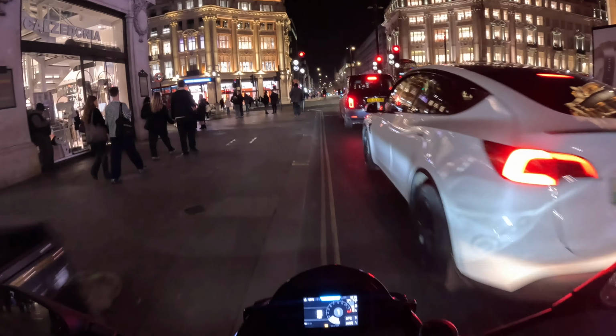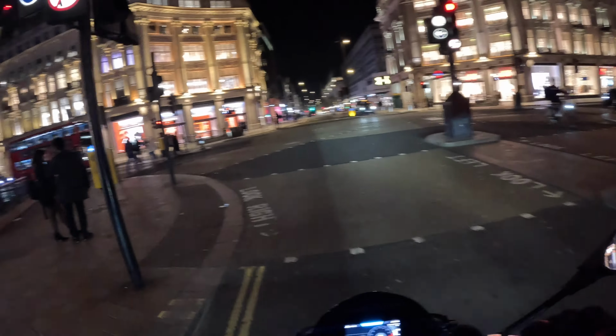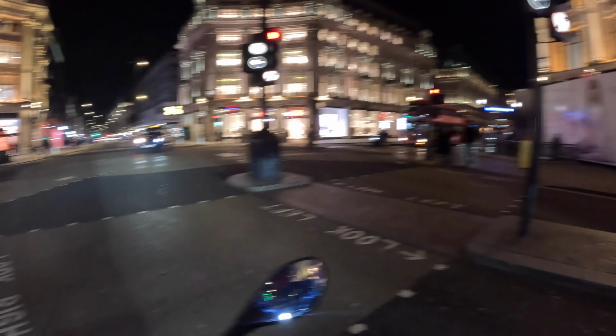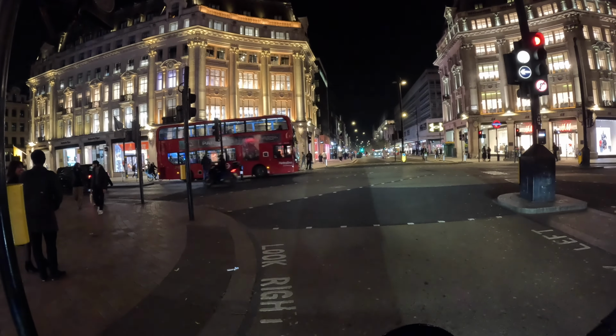Got to be careful because there'll be a lot of people after a few bevies out and about, not paying attention to the roads. It's Oxford Circus here.